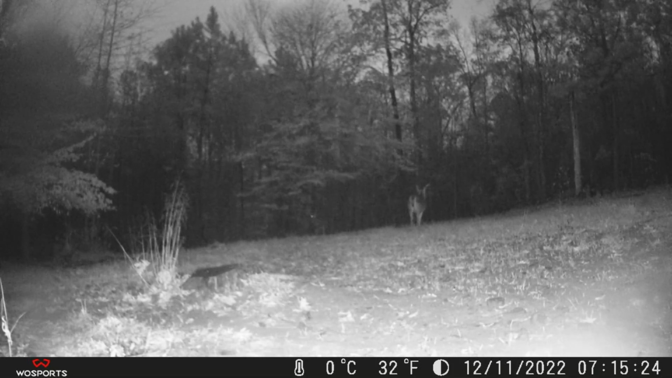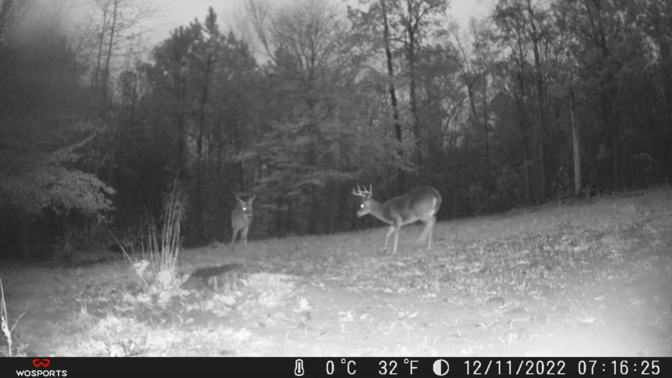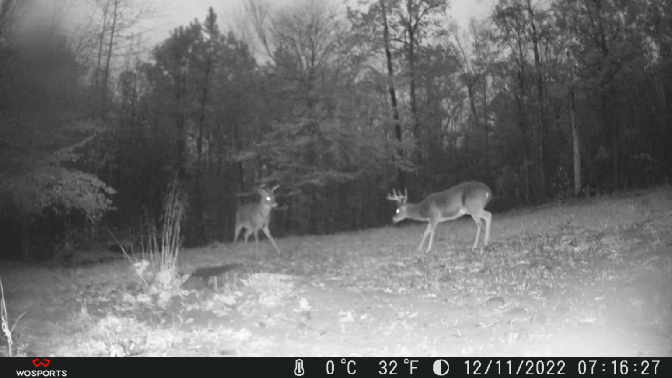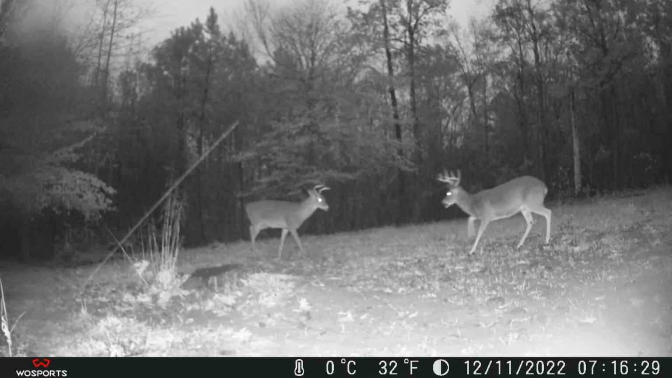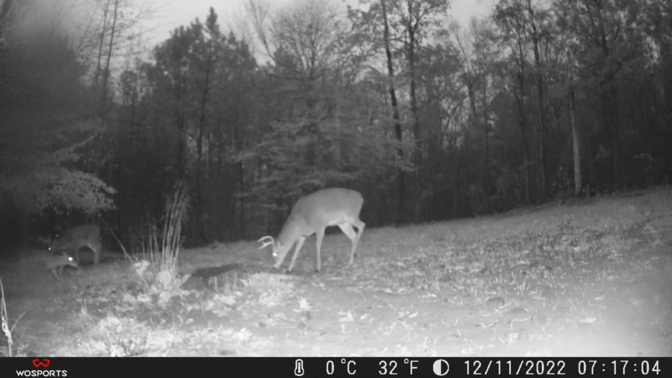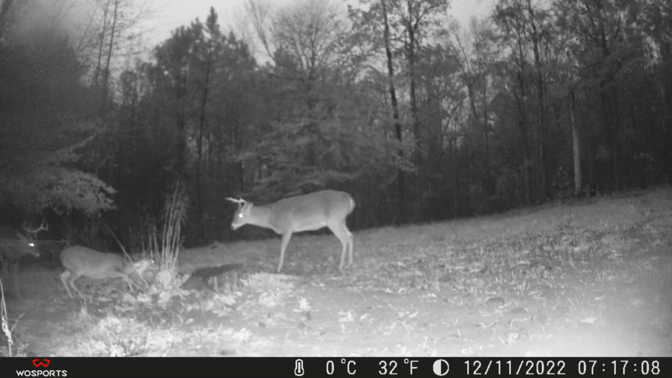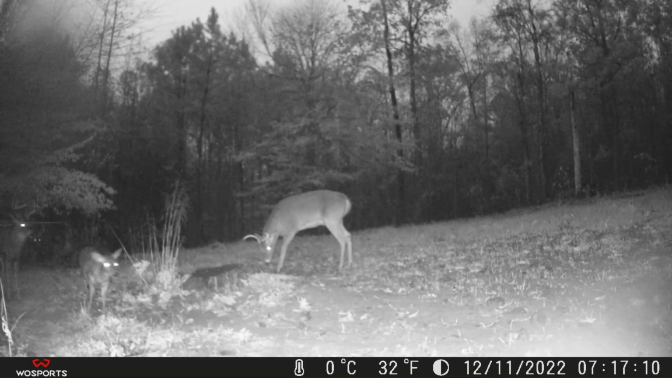Now it looks like the two bucks are going to go off in their separate ways. But not quite yet. So who owns the pile? It appears the buck with the smaller antlers. Oh, let's get a doe to confirm this. Yep.